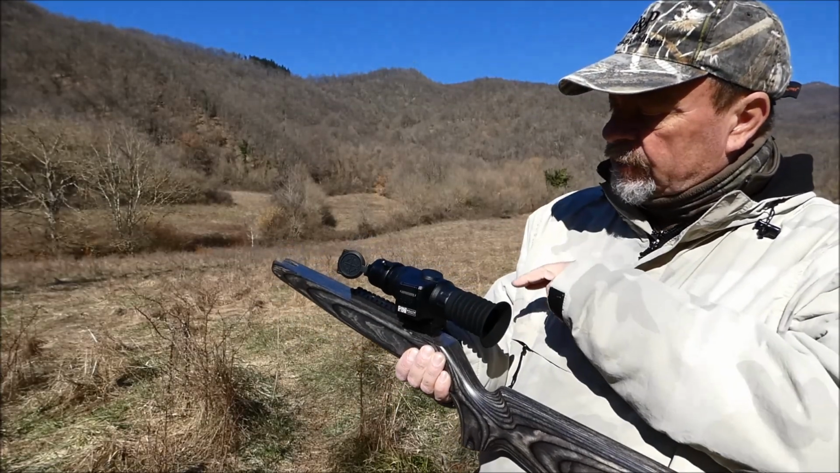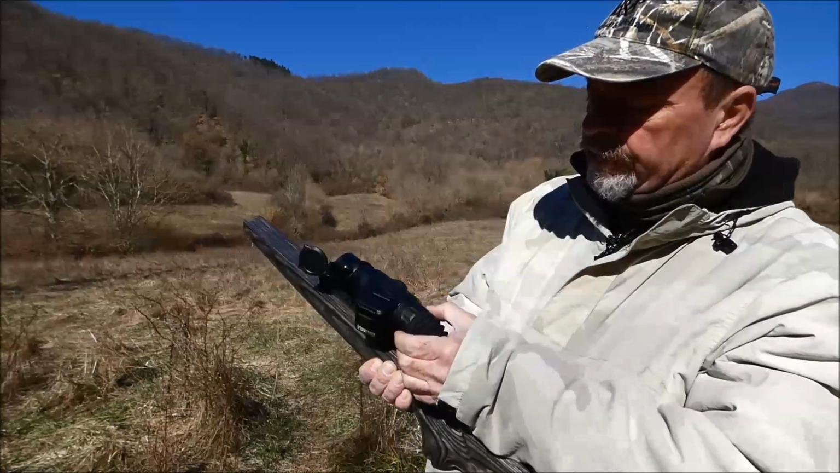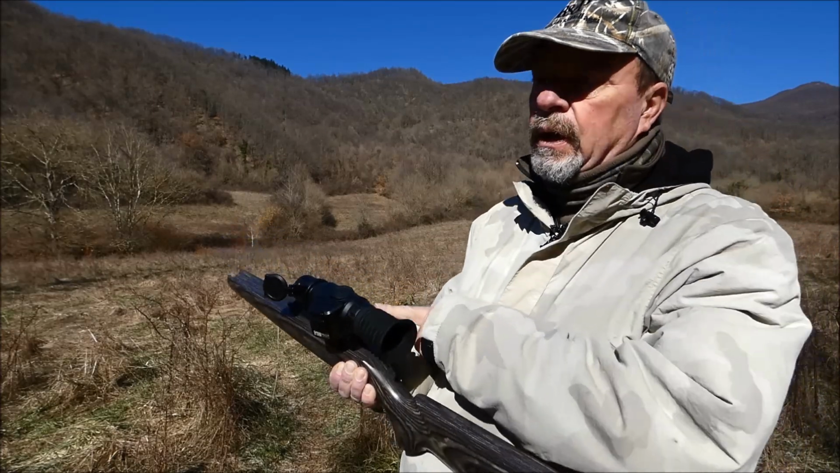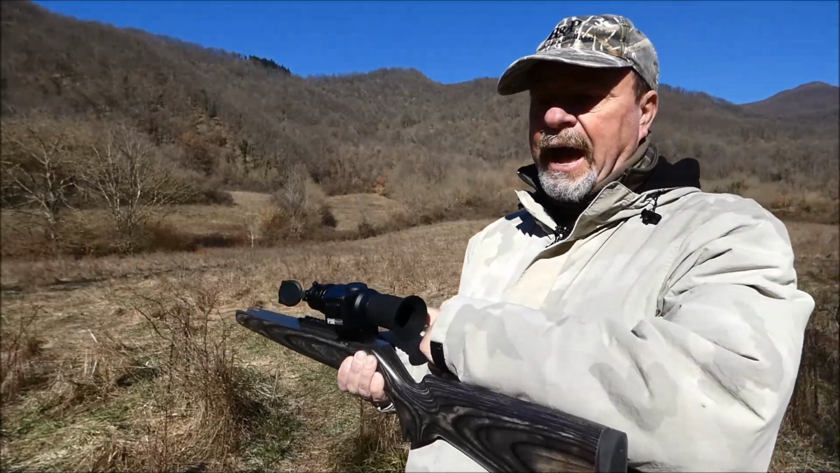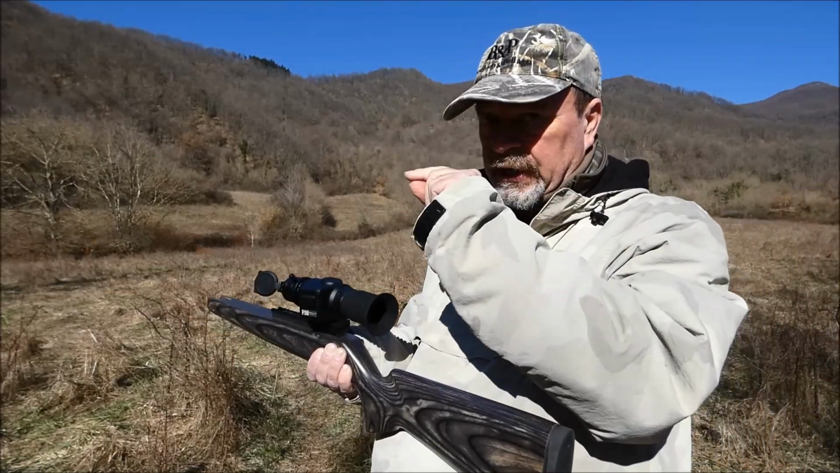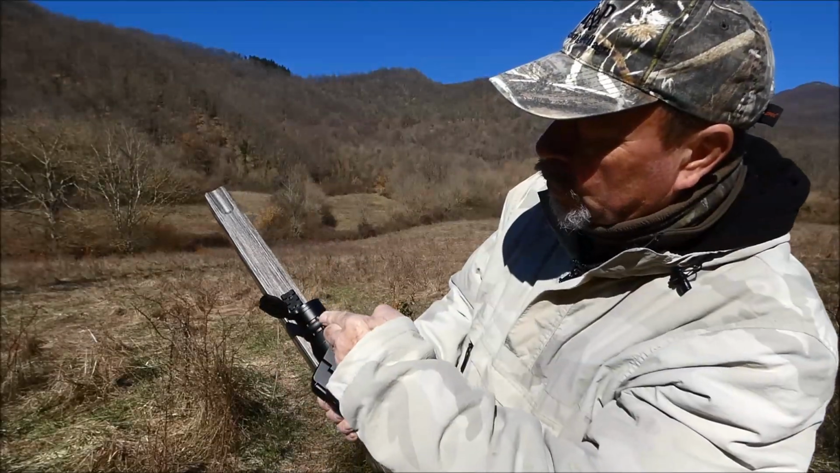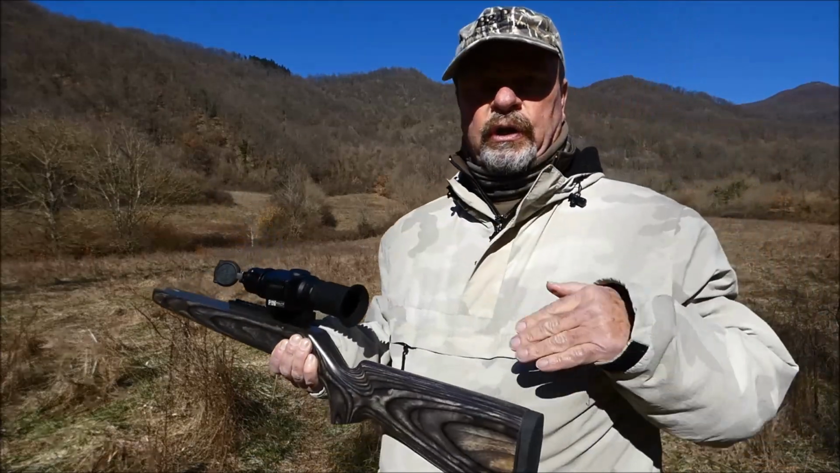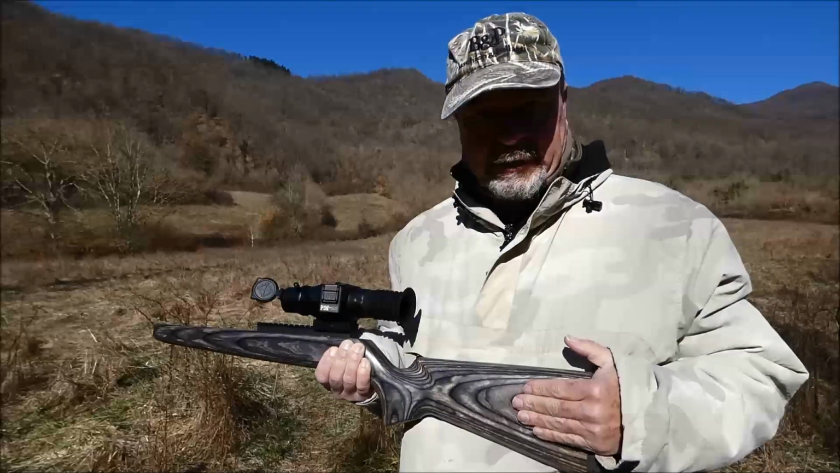Then let's start to talk about the two focusing rings. The first one here is for focusing the reticle and the icons that are on the screen, and then you have a very ergonomic ring here with a lever in order to be able to focus your target.